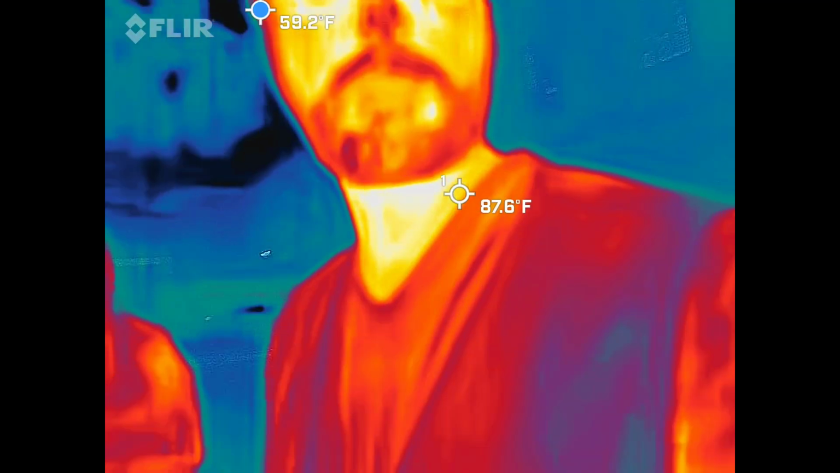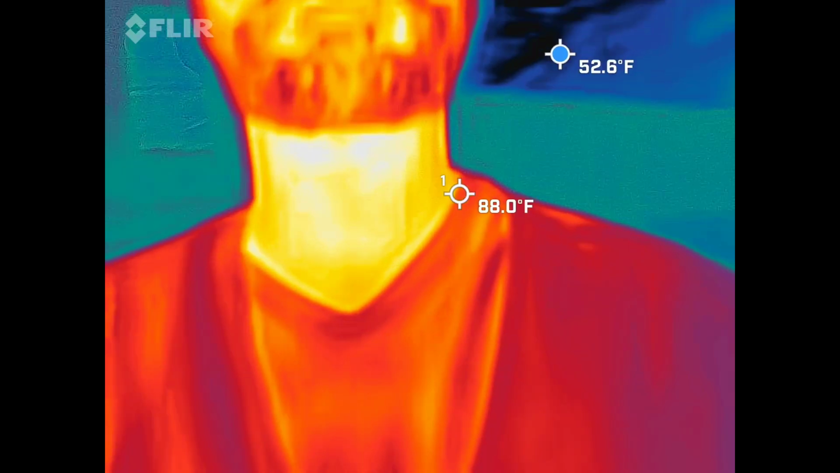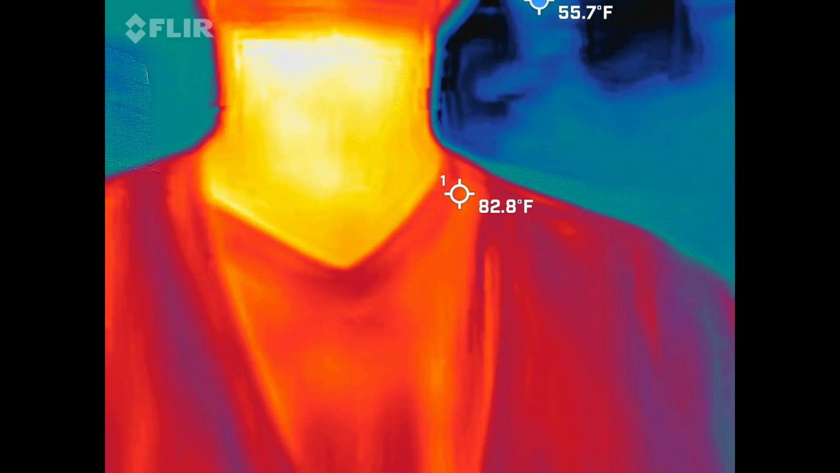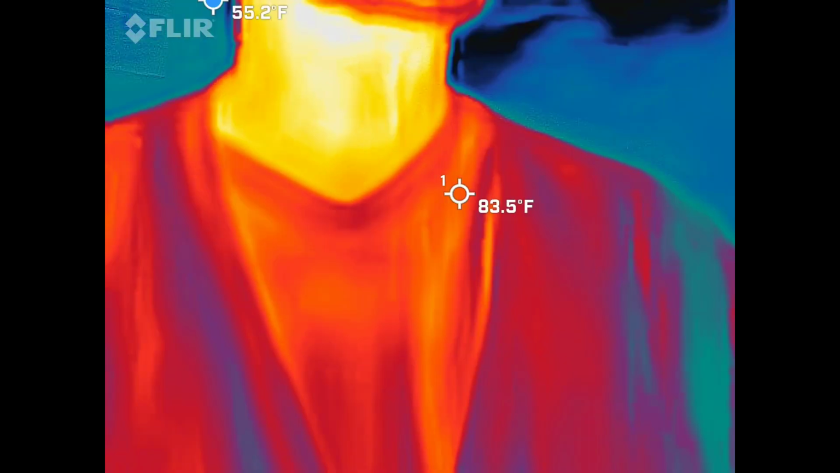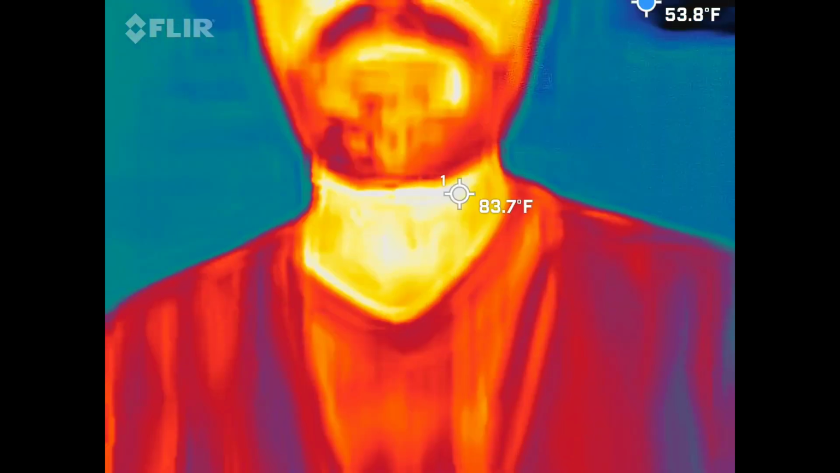Imagine being inside of a ghost hunt. Does it detect heat? Not heat, but cold. We're looking for cold spots. So you guys should be able to see me in there, red, orange, and yellow guy. Sorry guys, but this is going to work for me tonight. That means I'm the hottest thing inside the frame right now.